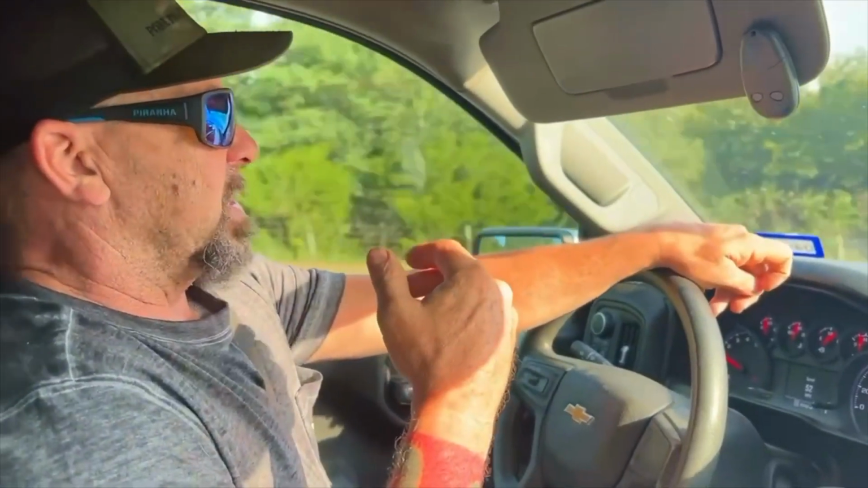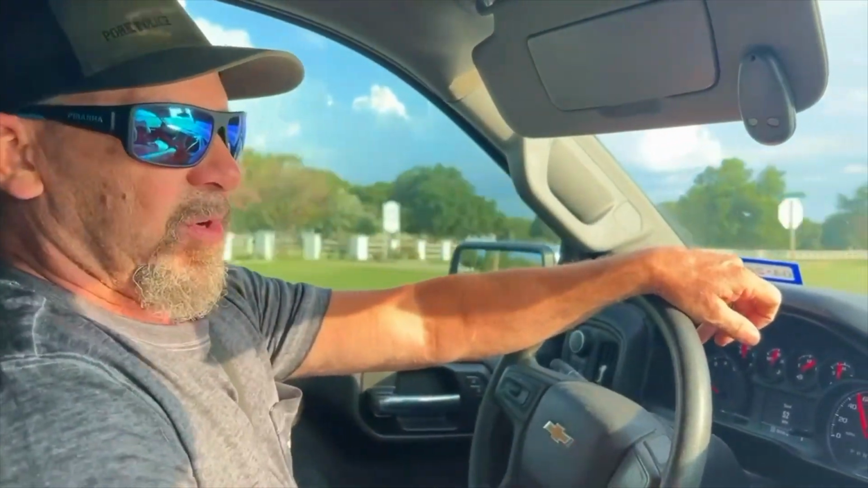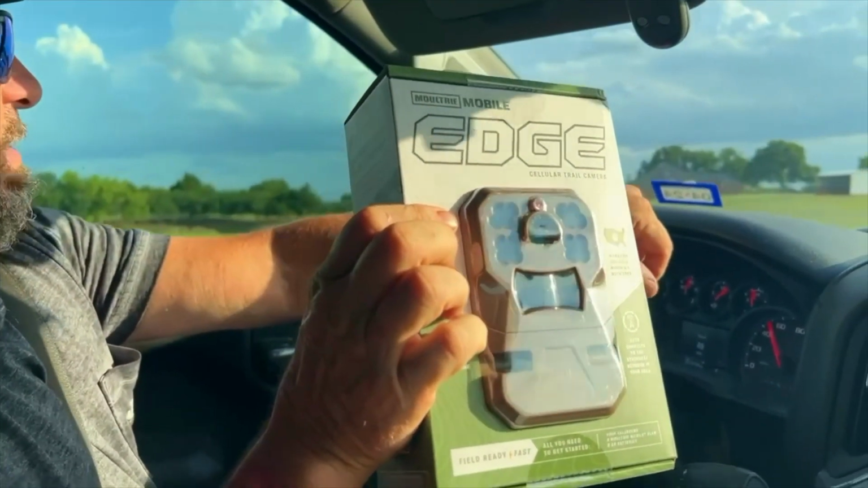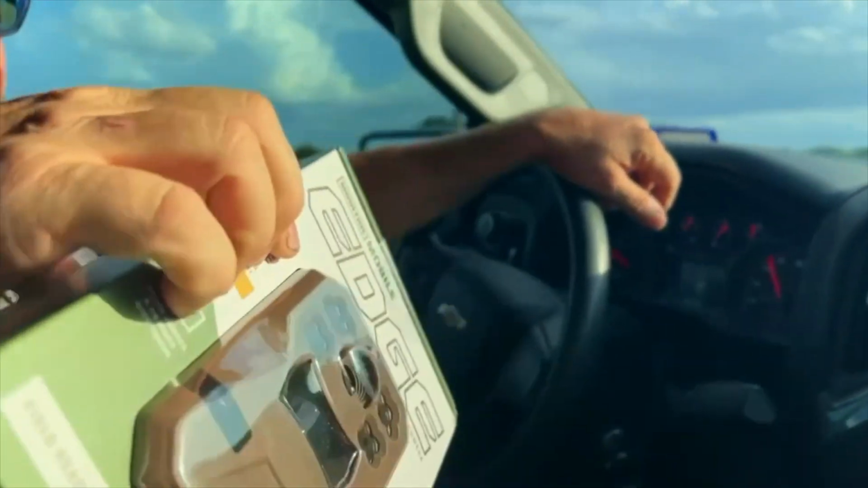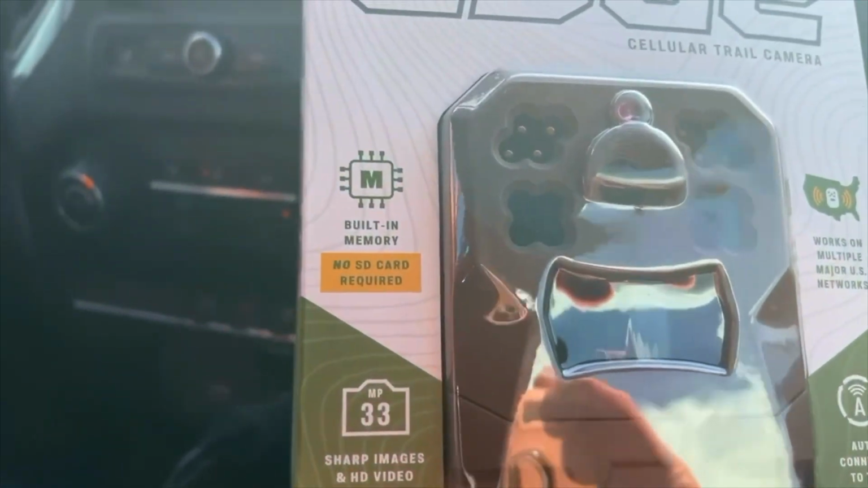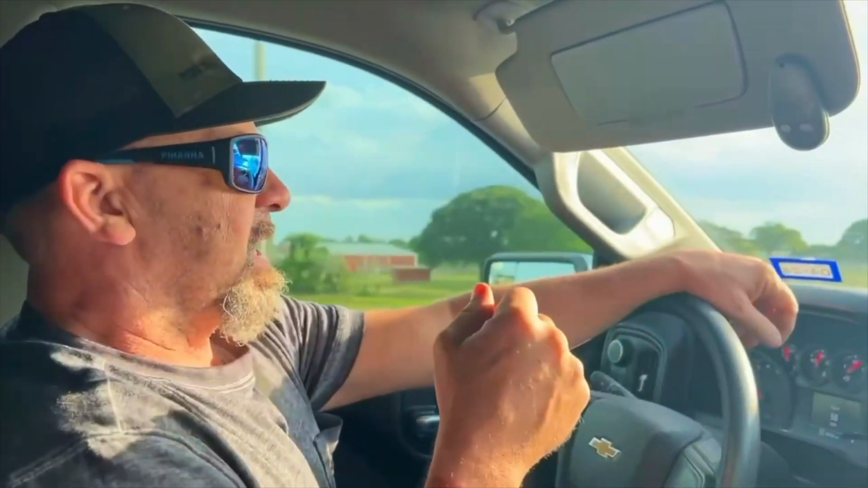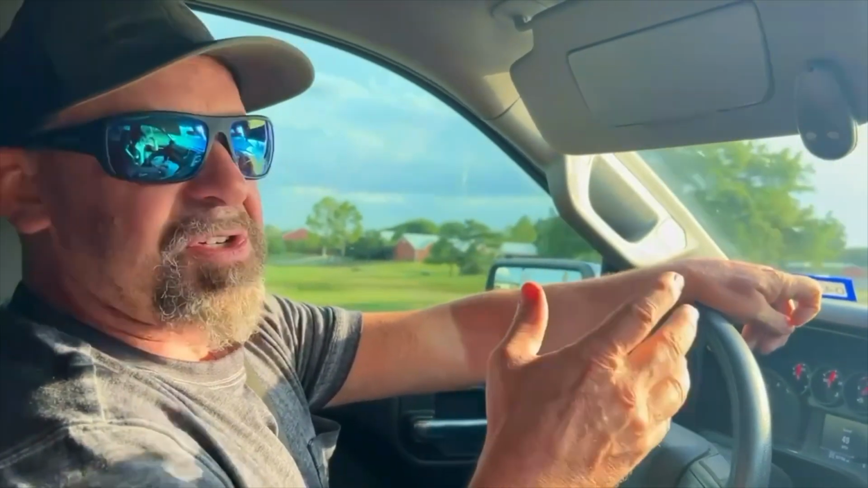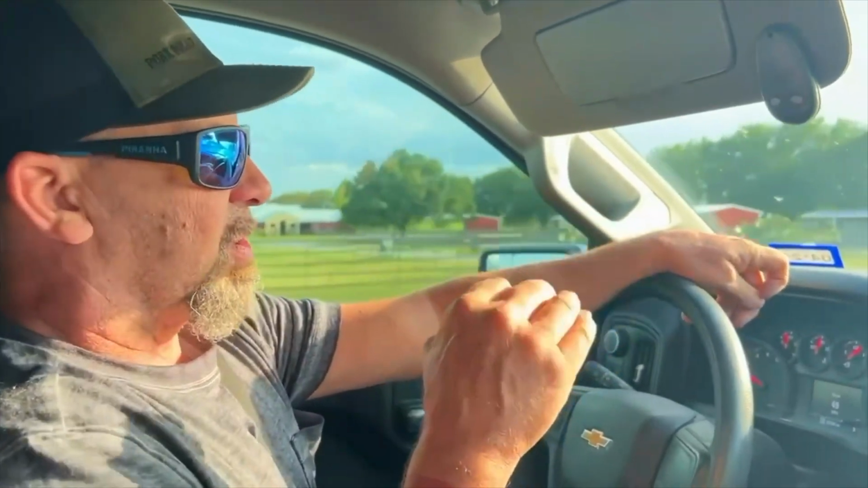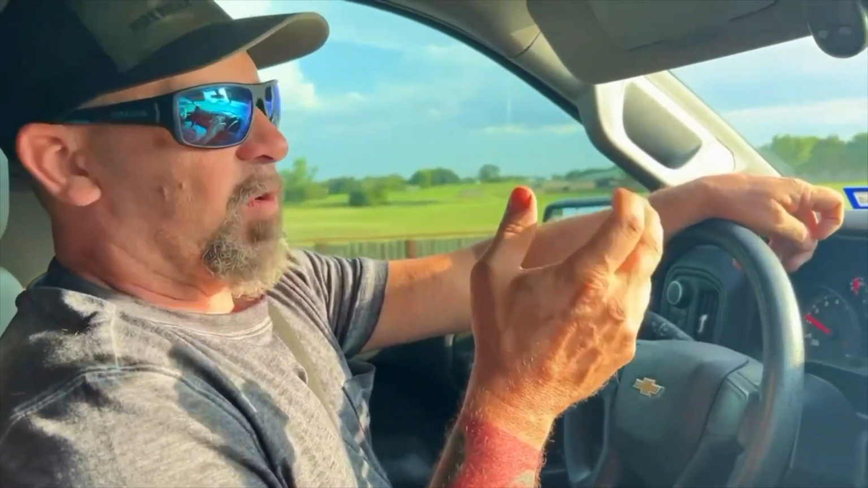They did offer me a discounted code on their brand new camera. Actually, I've got one down there on the floor. This camera, so let me explain cell cams. A lot of these cameras work on either Verizon or AT&T, and you got to put an SD card in them and all this other crap. This new camera that they came out with has no SD card. It's all done internally, and it doesn't pull off of a particular cell phone provider.